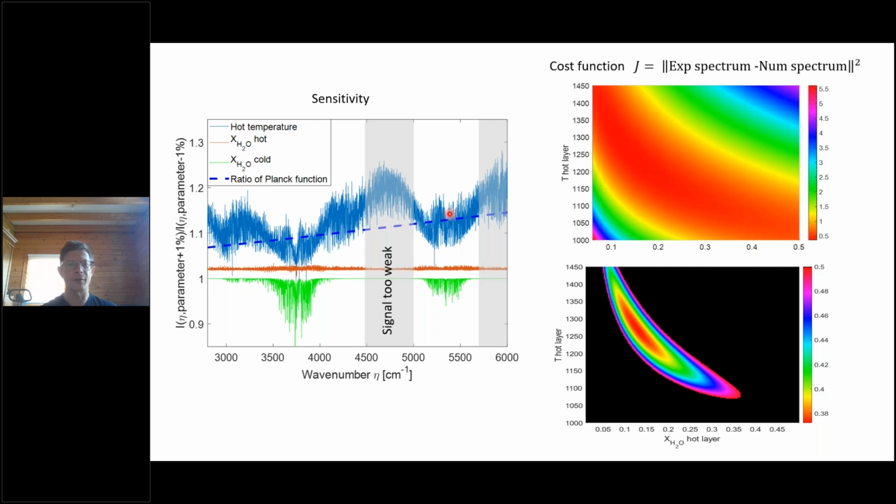We can also see that the effect is larger for the large wave number compared to what is seen for the low wave number, and it is due to the shift of the Planck function, which corresponds to Wien's law. In this figure, what is shown is the cost function. The cost function is the square average difference between the experimental spectrum and the numerical spectrum. So the best agreement is obtained when this cost function is minimum.